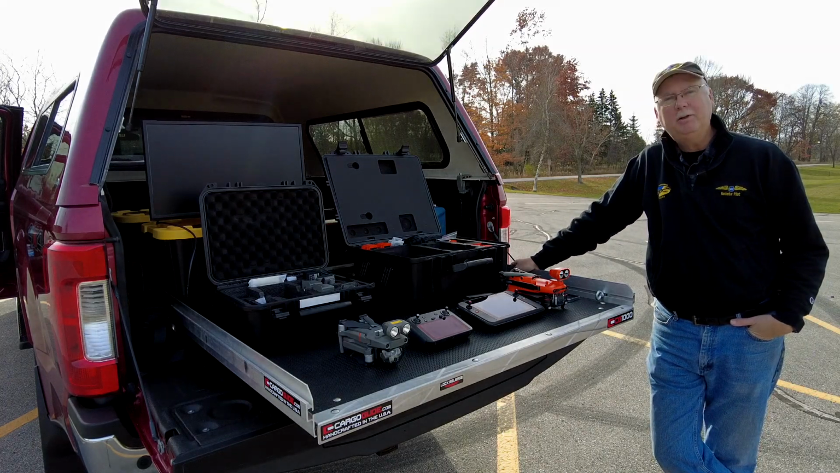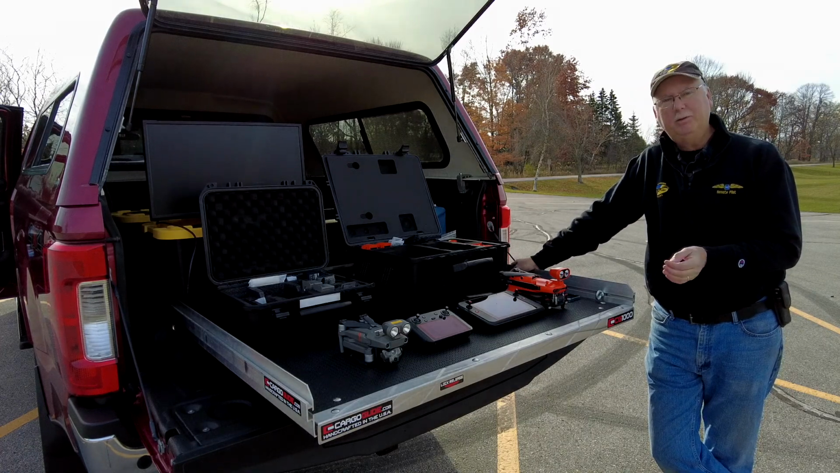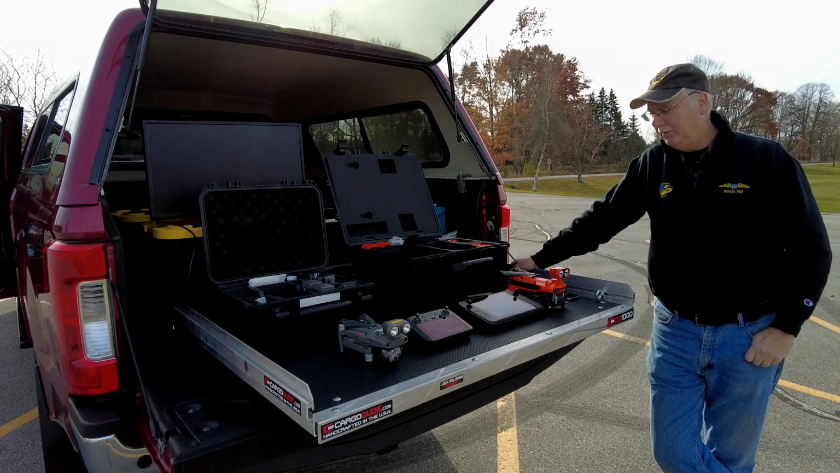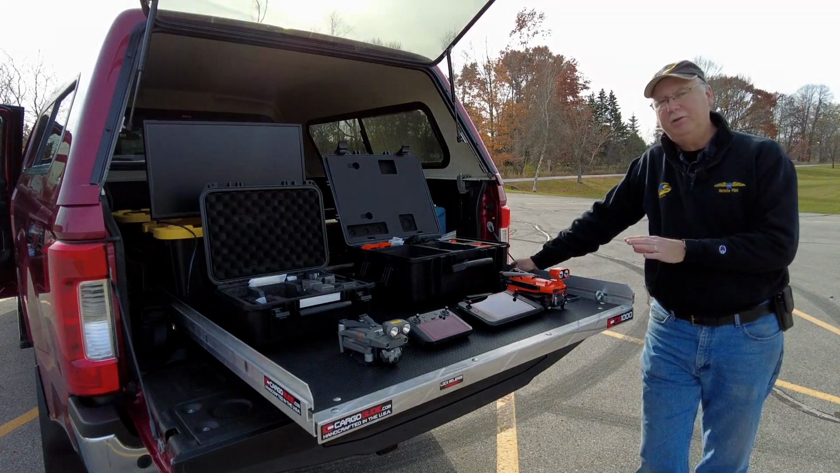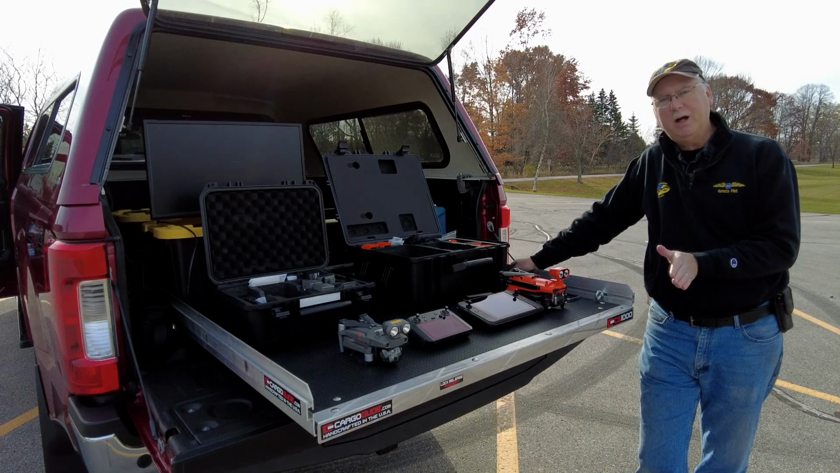In this video, I'm going to compare two drones that are very popular for public safety and commercial use. On the left, I have the DJI Mavic 2 Enterprise Advanced, and on the right, I have the Autel Evo 2 Enterprise. My goal today is to help you understand the pros and cons of each of these units and help you decide which one of these might be the best fit for your operations.